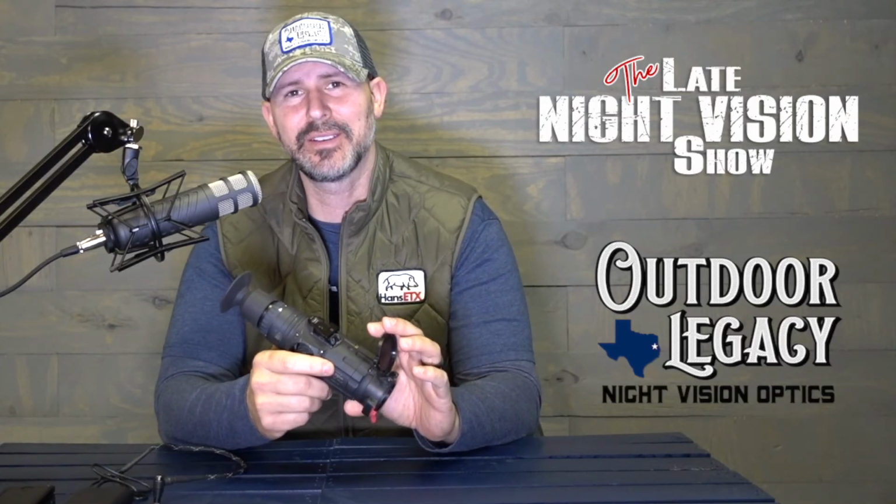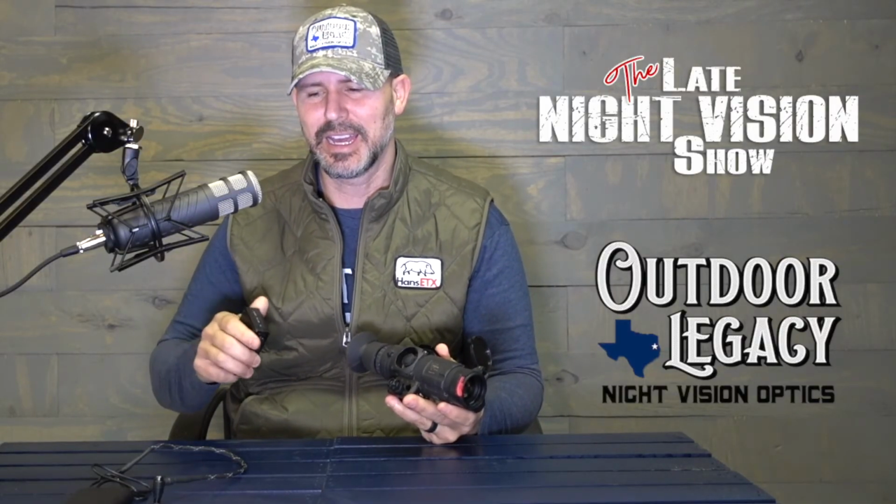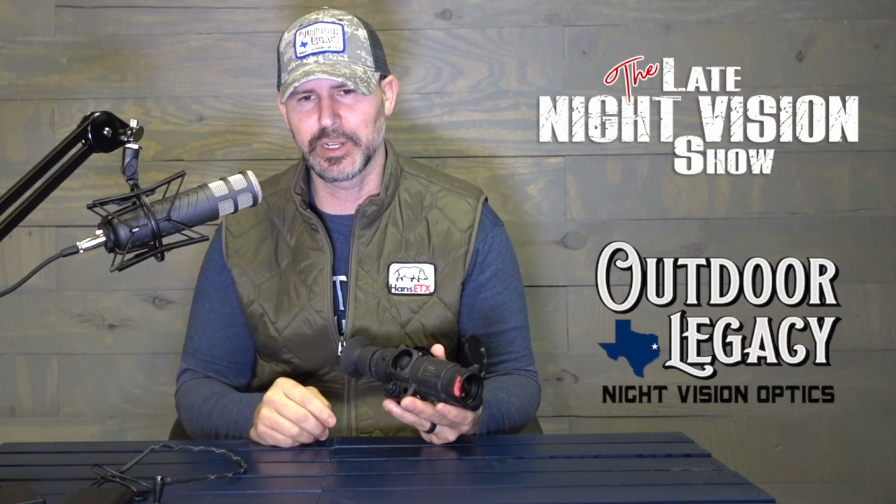The convenience of having something like that, like what you have with Pulsar and with FLIR, makes it so easy to go up, hit a button, and it starts recording instead of having to worry about the MDVR, which is strapped to a pouch, and having to turn this on, make sure this light's blinking. And also the video quality that you get out of the MDVR is nothing like what you get with an internal video recorder.